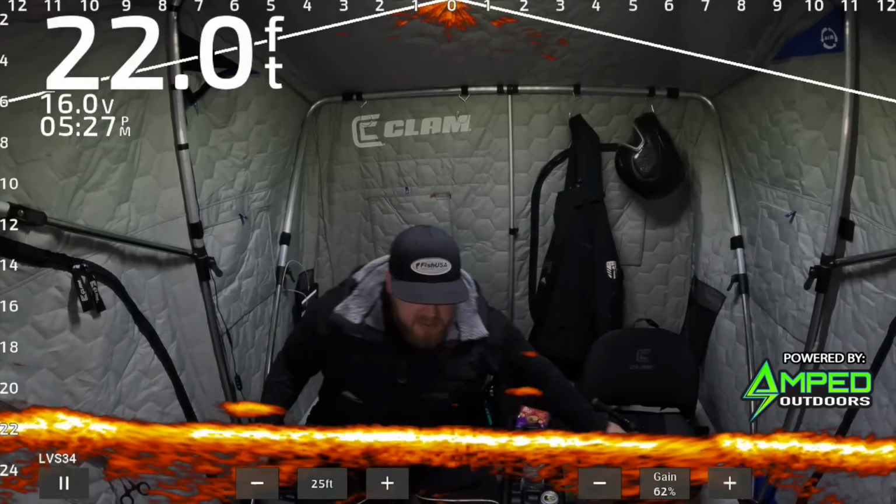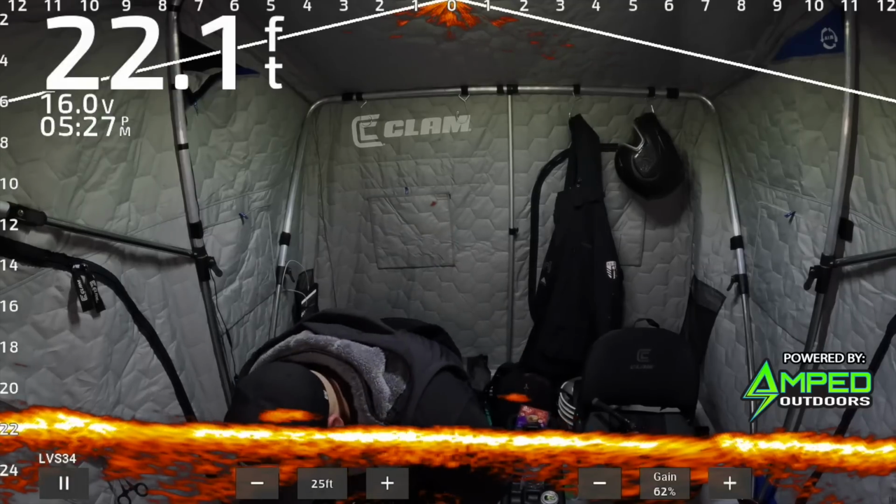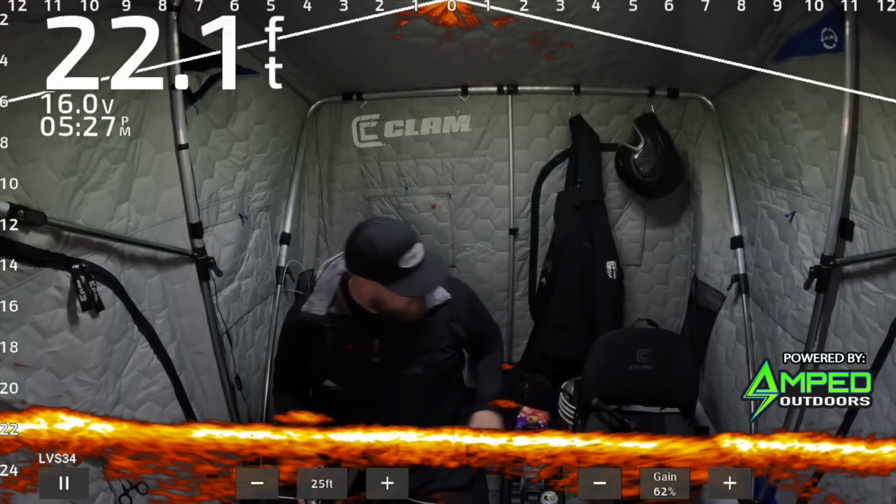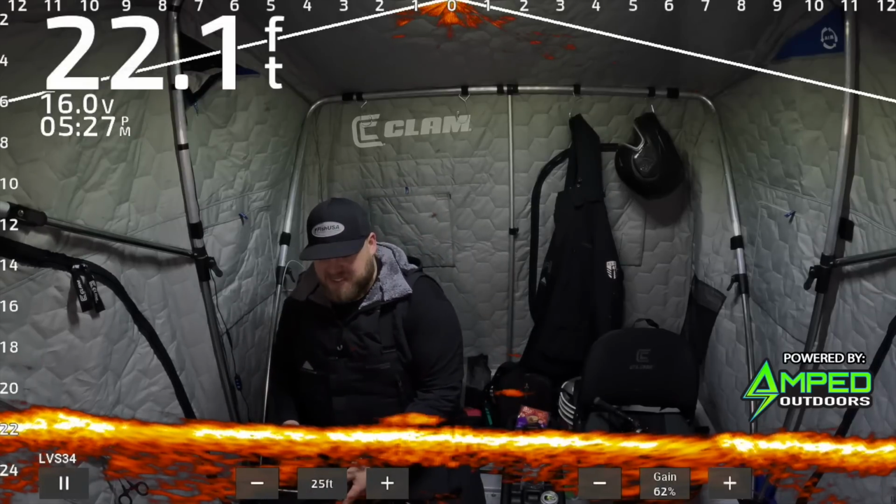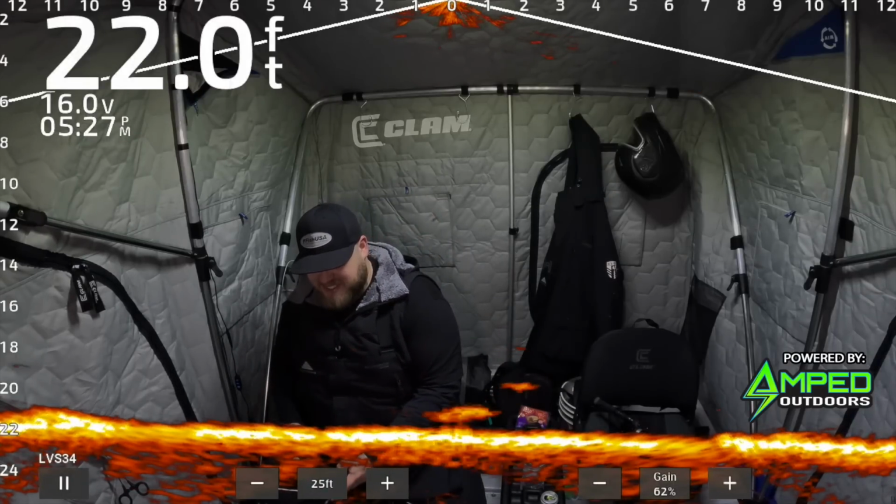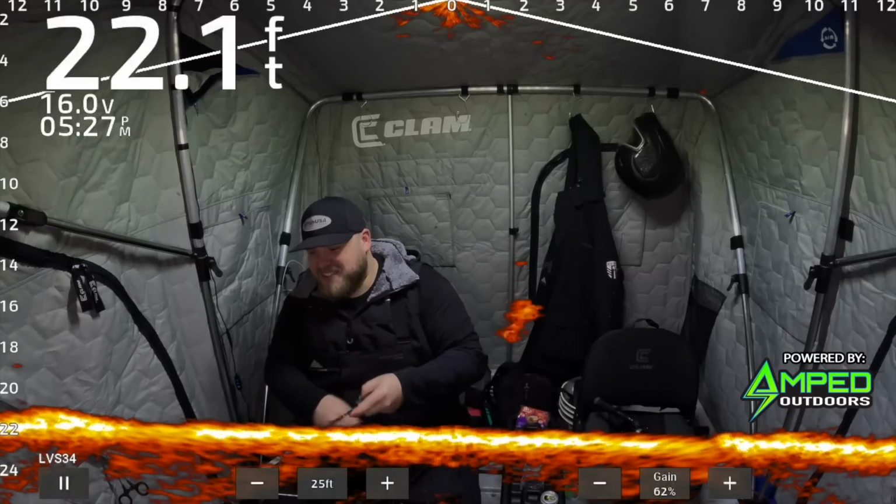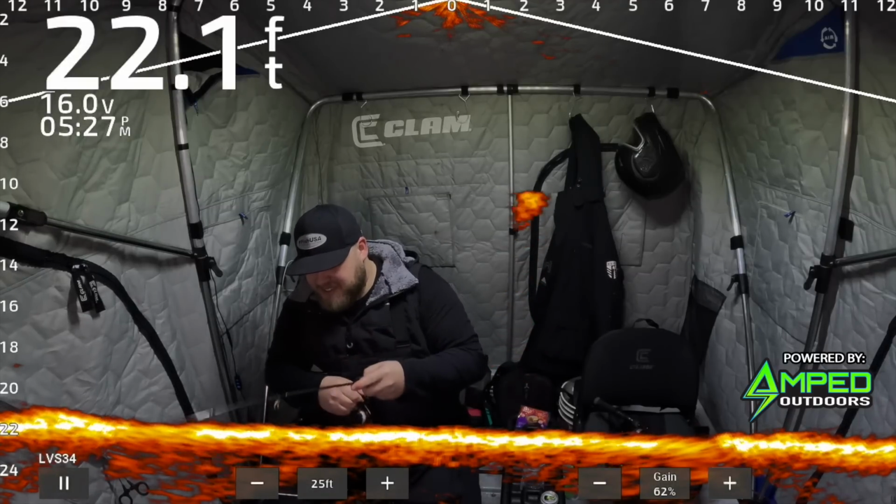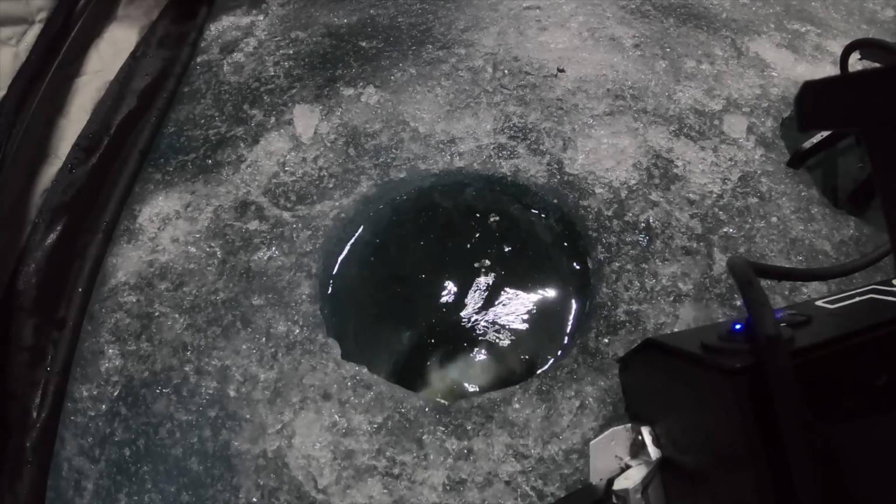Trying to get my dead stick set up, but there's a nice mark down there. I guess we'll worry about the dead stick later. Look at this thing flying in. That was awesome. Sick. Nice fish.